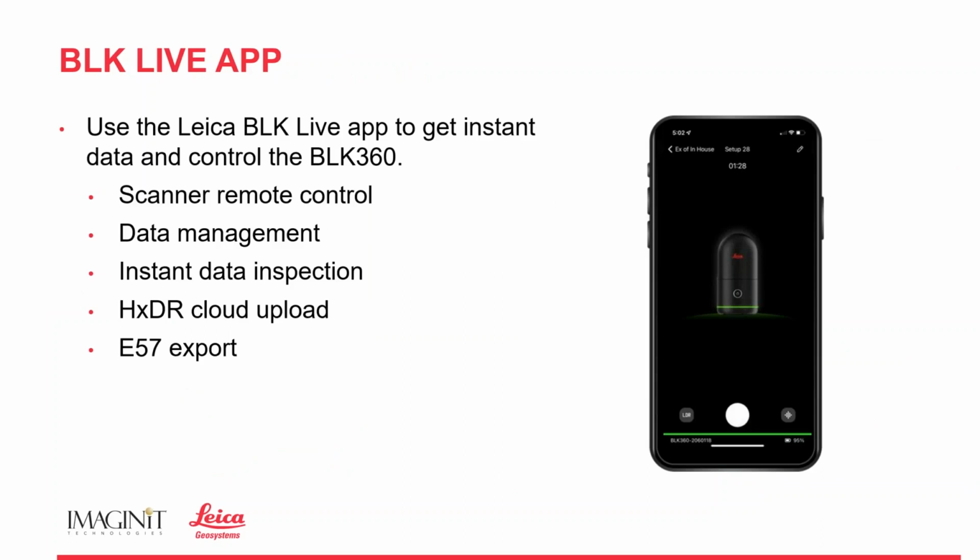All right, so let's talk a little bit about this BLK Live app. The Live app allows us to operate the scanner right from your cell phone. We can tell it which settings we want it to use, which photo type we want, LDR or HDR, and which density settings we want to use.